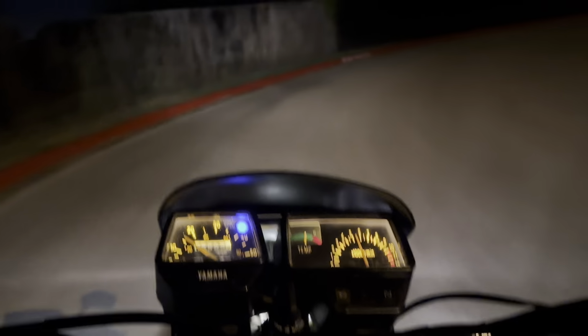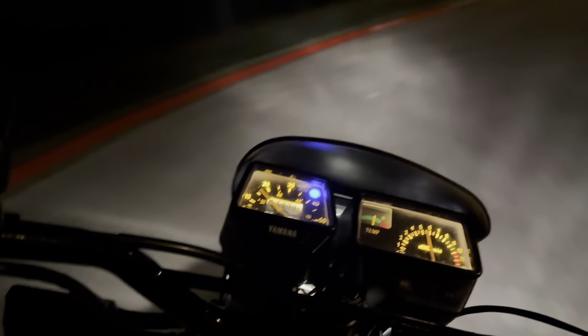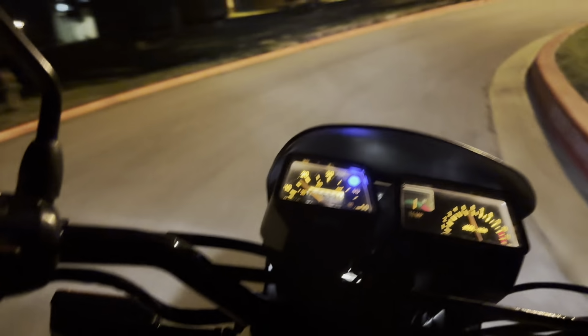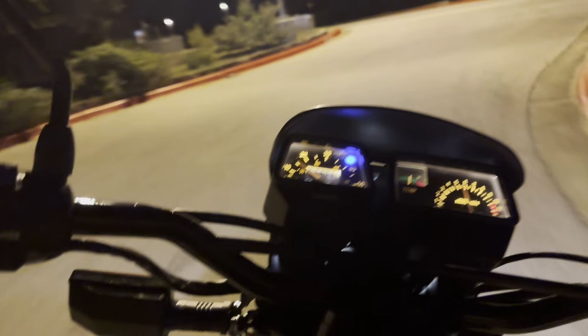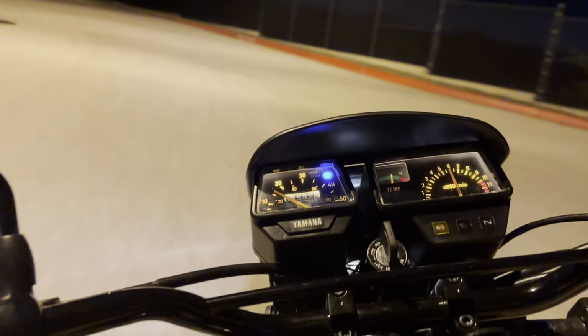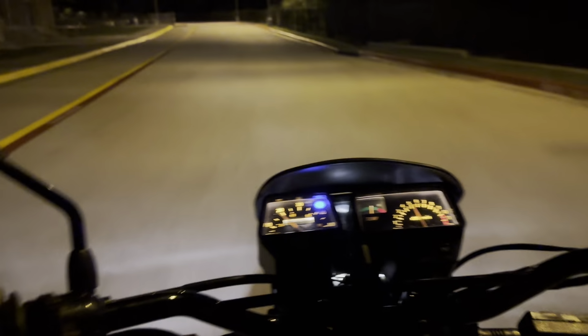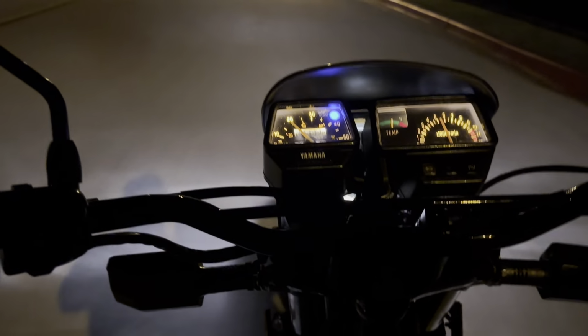We'll see. If I get a little more power out of her, I might go back up to a little higher gearing, go back to 13. But for the hills and stuff where I ride, this really seems perfect.